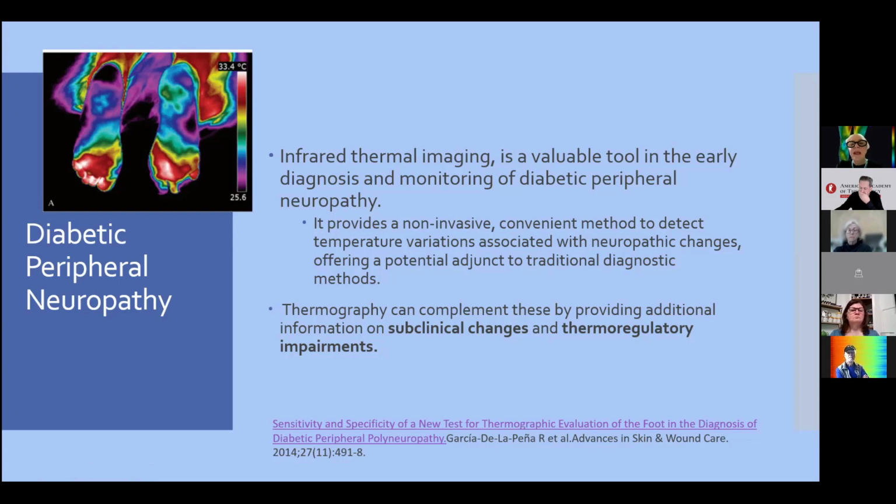Early diagnosis is important because EMG gives a diagnosis only when more than small fibers are compromised.